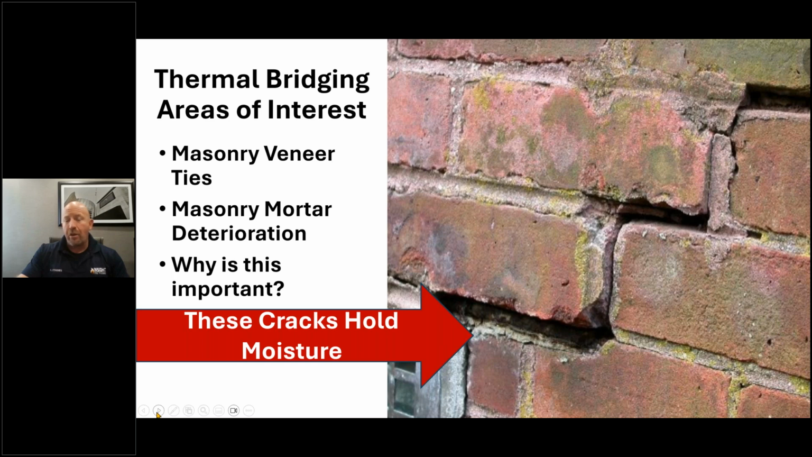I will tell you, if you're looking at the sunny side of the building, you're going to be disappointed under non-fire conditions because of solar loading. The sun will heat it up and not let you see contrast quite as well.